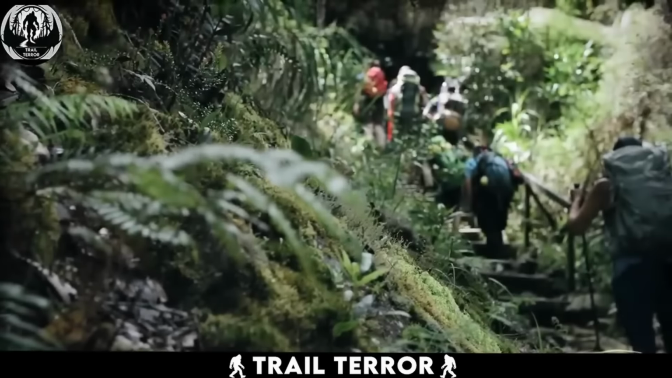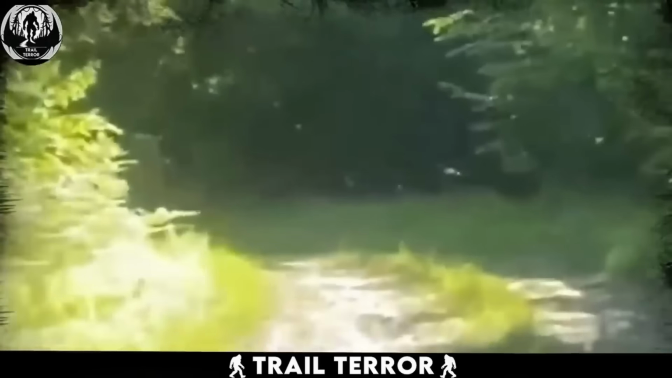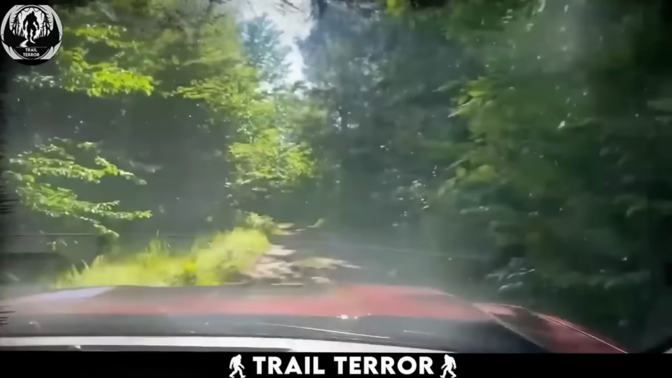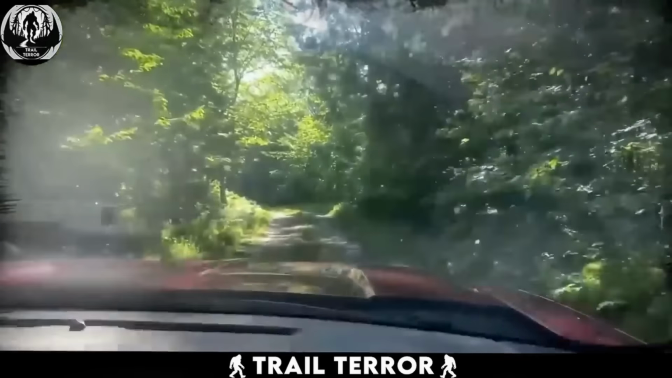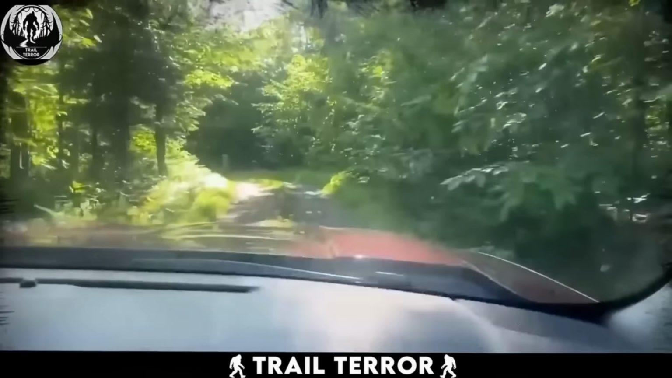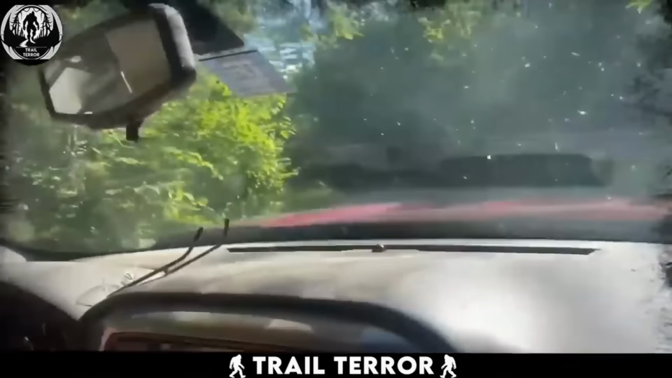Heading out on a forest trail can be a fun and calming adventure. But if you have an encounter like this, it surely turns into an event that you can never forget. This video comes from California, and in it, we see a car driving on a forest trail. There are two passengers in the car. One is the driver, and the other is his friend who is recording the video. As they move along the trail, they spot something big and humanoid in the distance.